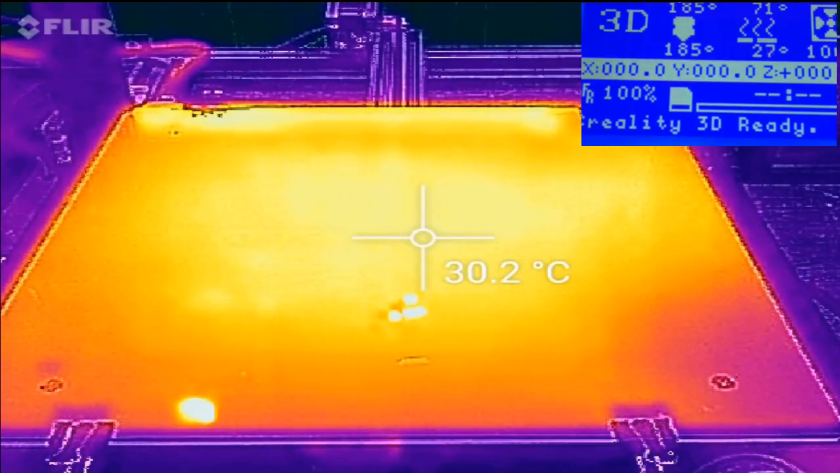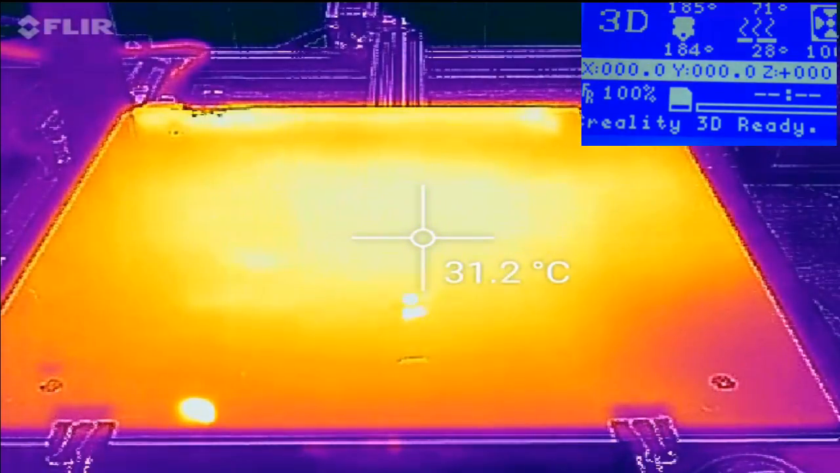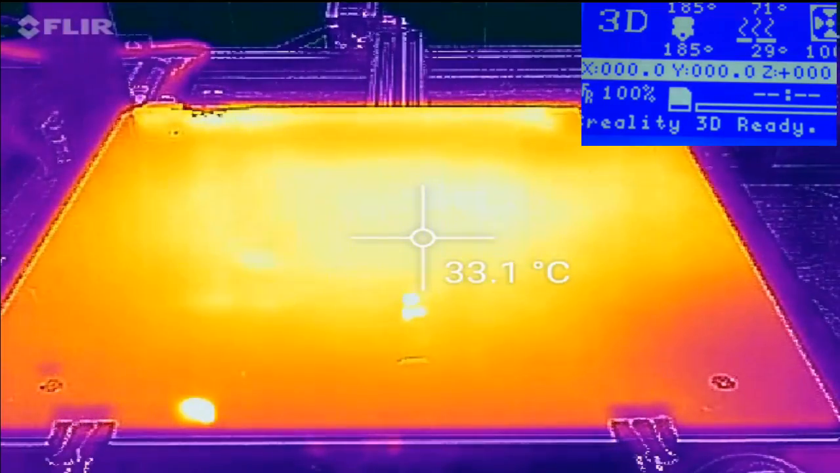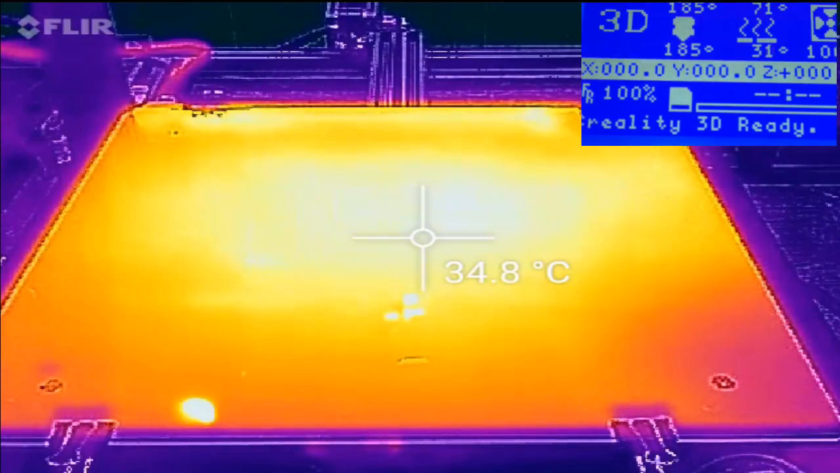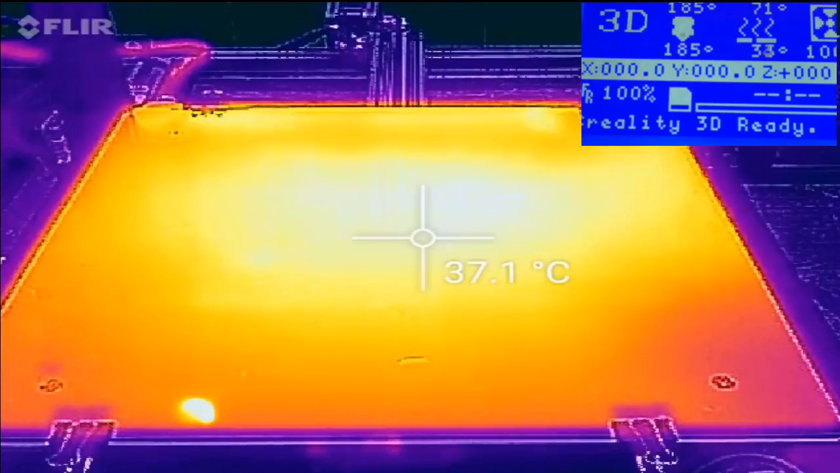Now you can see the corners are still quite a bit cooler. And again, you can see the temperature starting to ramp up there in the inlay a little bit. And you can see the back is starting to warm faster than the front. So that's rather interesting. But again, you can see the temperature, as one would expect, is radiating from the center, because you can see again, where the reticle is placed in the center, we're at about almost 36 degrees C, and we're reading about 33 degrees C on the actual controller.